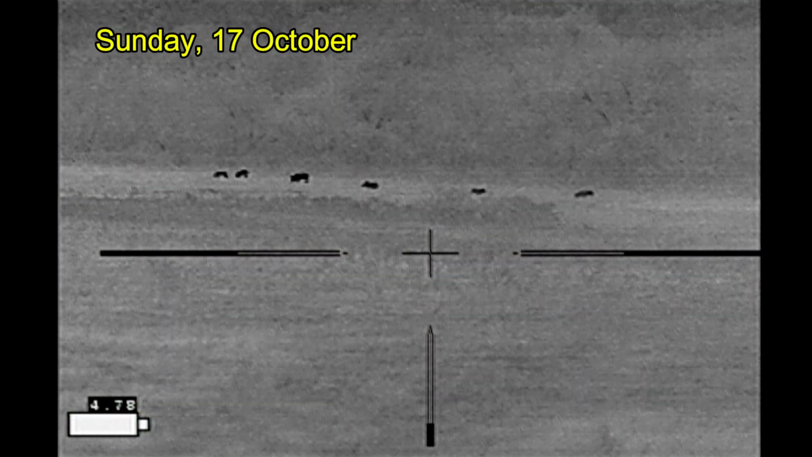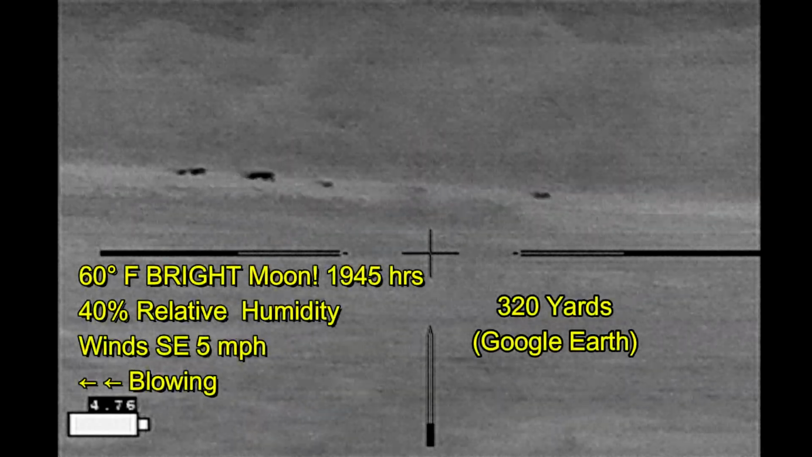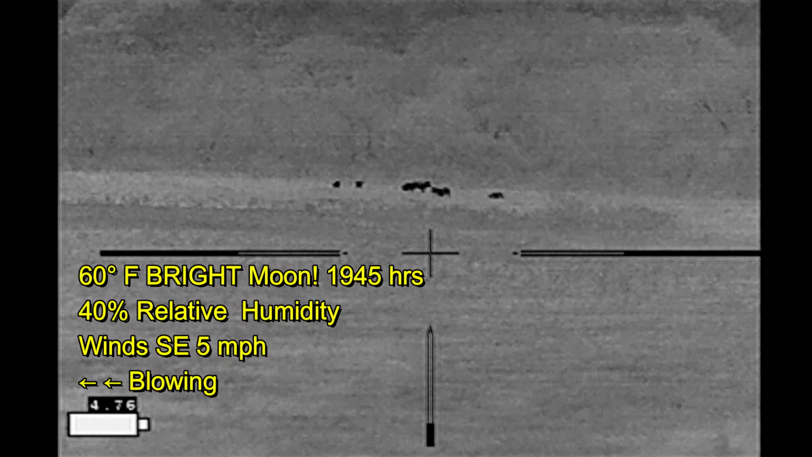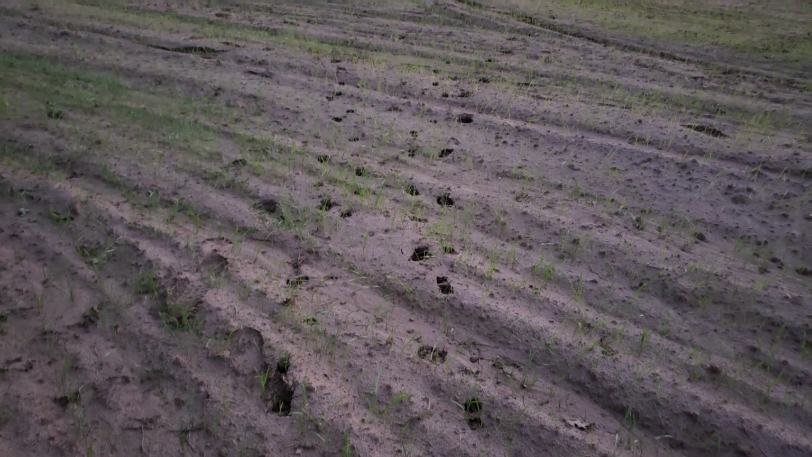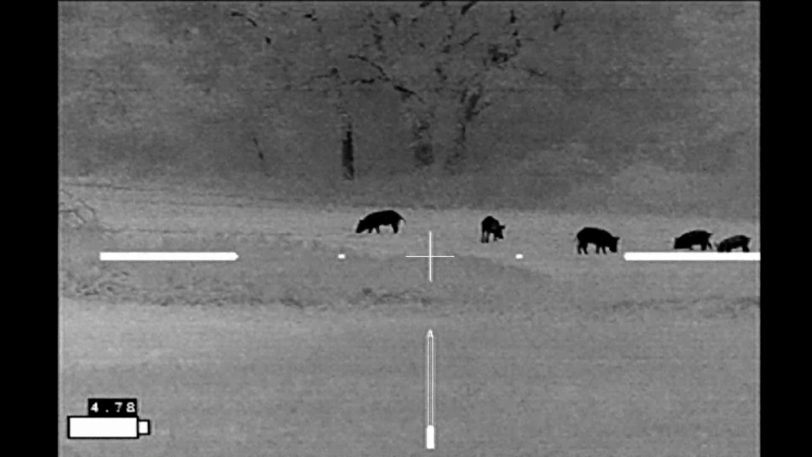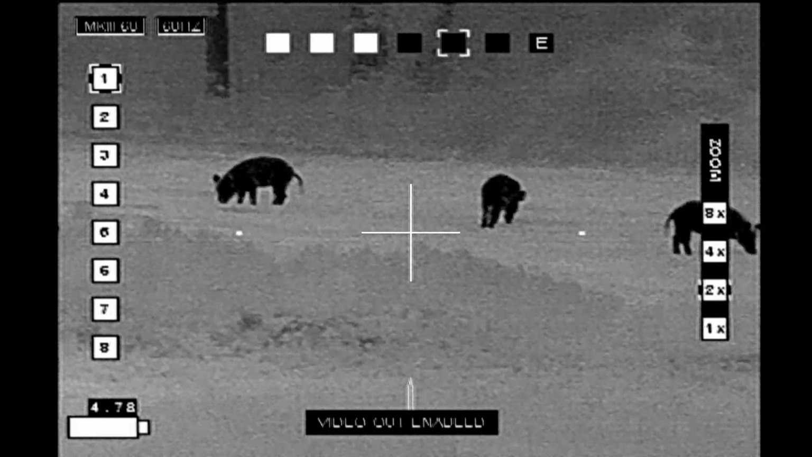Come Sunday, this is a property that I checked out earlier in the week after the landowner called and said that hogs had gotten into his winter wheat. And I did not see any that night, but I've come back, and the hogs are definitely there. I had actually gotten to arrive a little while earlier, got to check out some of the fields, noted some minor hog damage, and tracks of both medium and small size hogs across several of the fields. I've now walked down along the tree line, hiding from the moon in the shade of the trees, and using the trees as a windbreak.